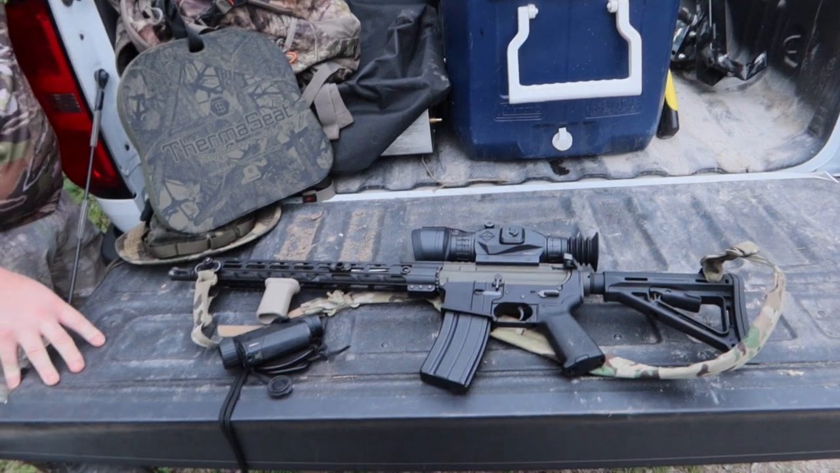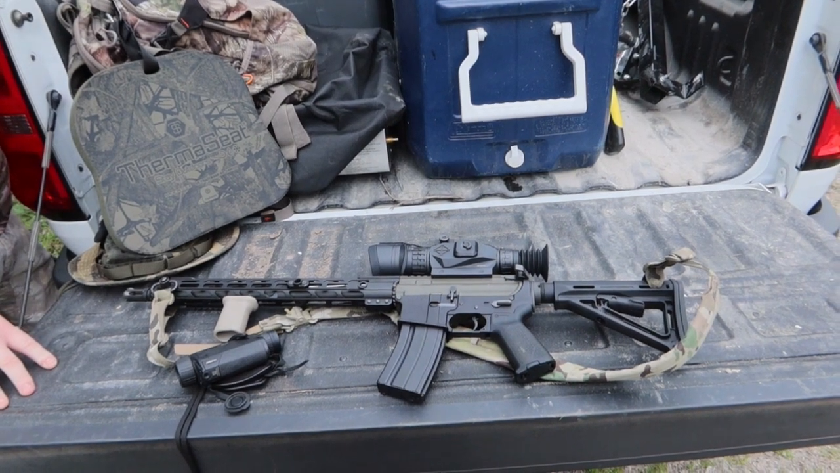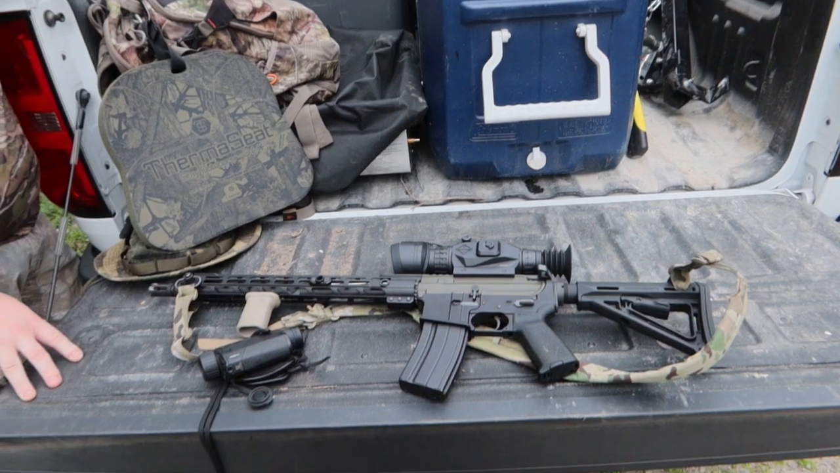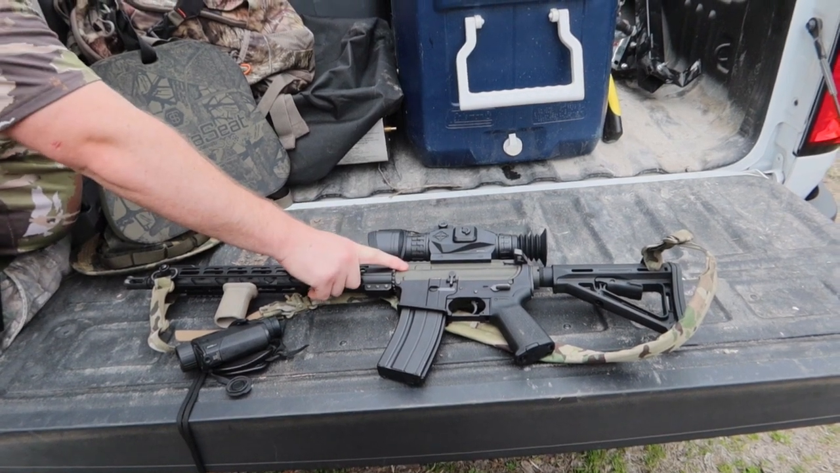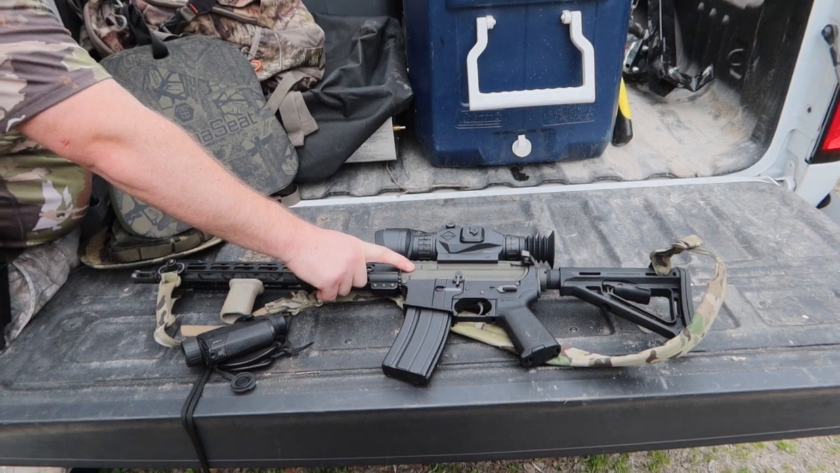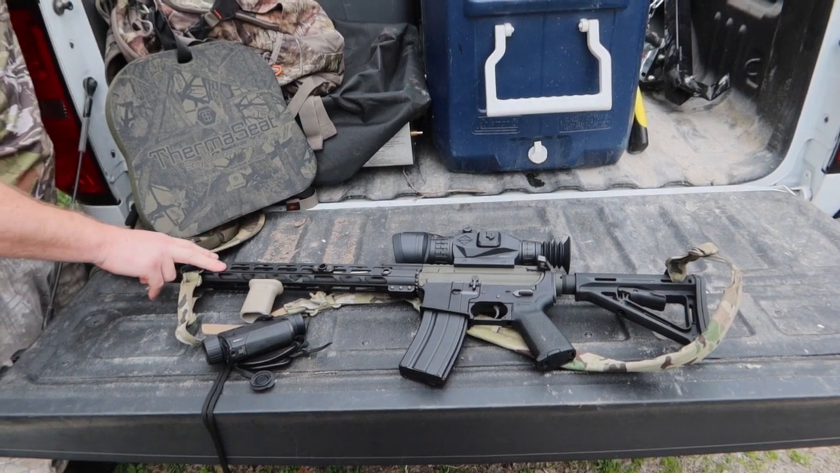All right, so Kevin by far is the most experienced pig hunter in this group, so I'll let him tell you a little bit about the rig that he put together and what he's running with. So I'm running a 6.8 SPC, Poverty Pony lower, Anderson. I love it, it's great. Actually, a guy down here, Wicked Boars, put the upper together for me. I think it's an Aero Precision upper. I forget who makes the barrel, but it's a bull barrel, 16-inch,